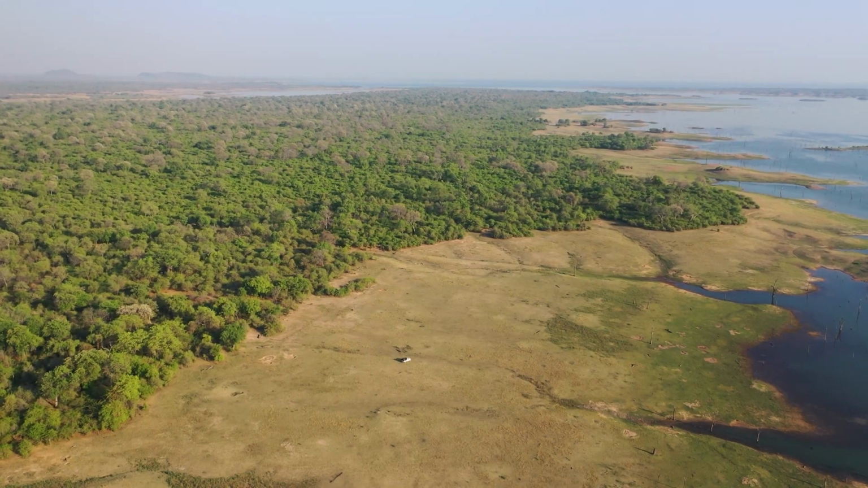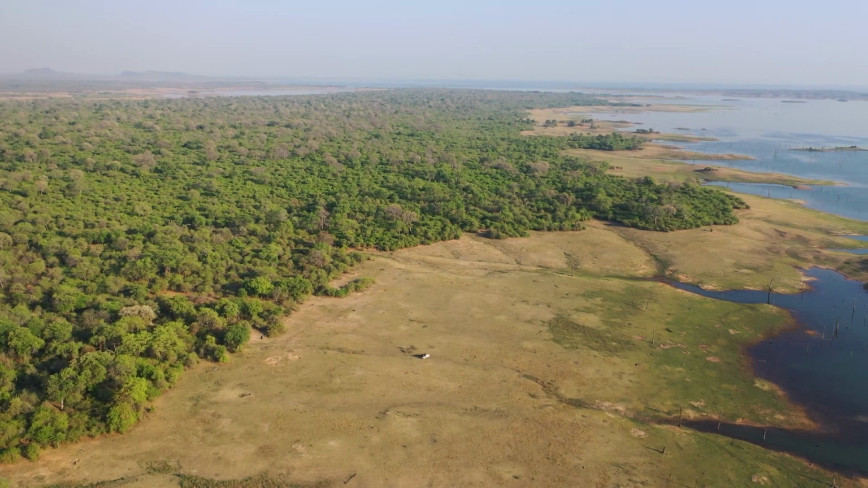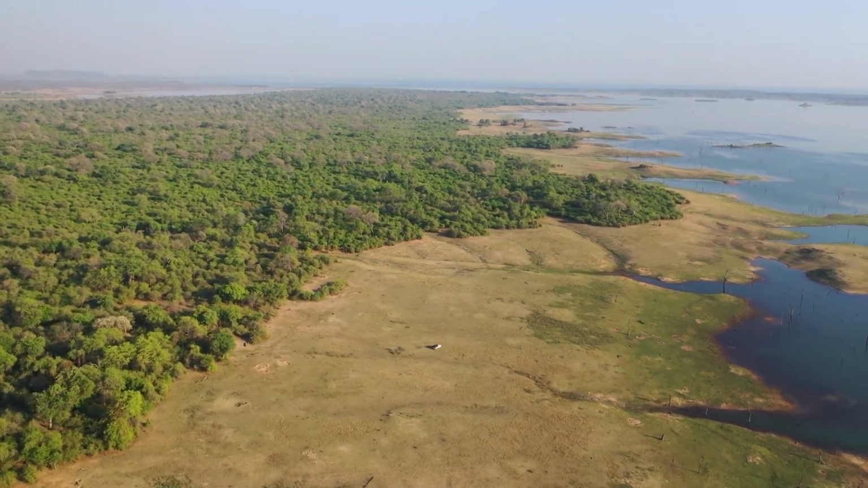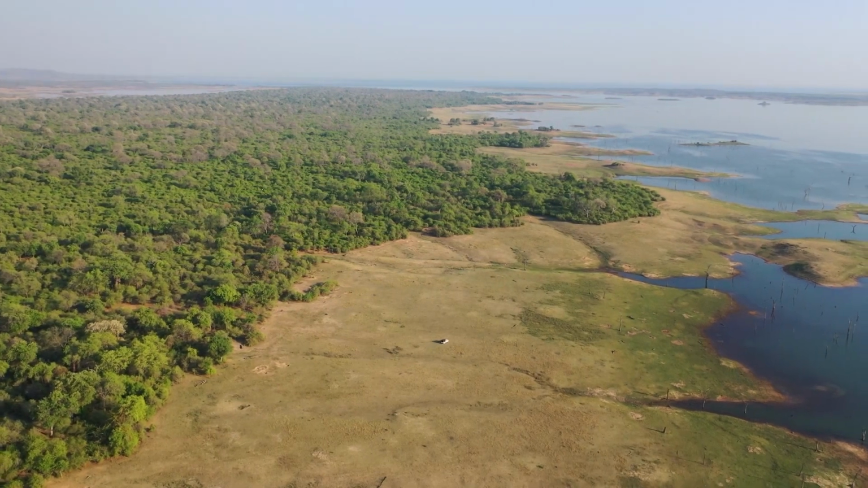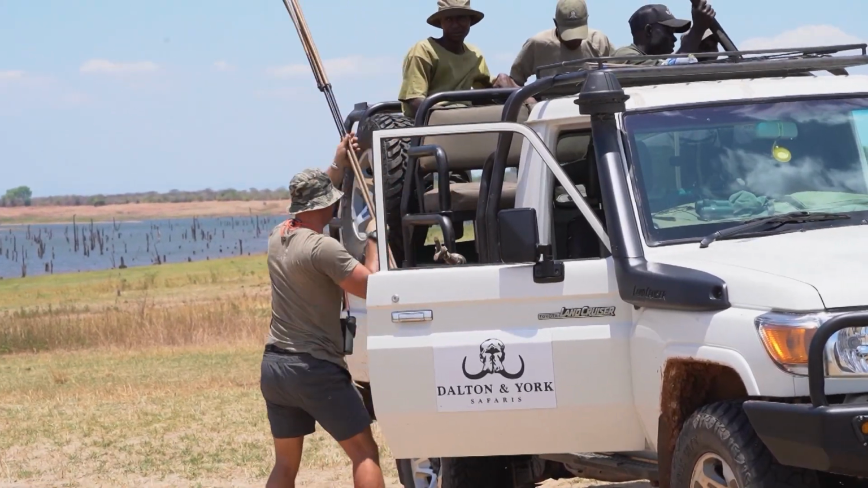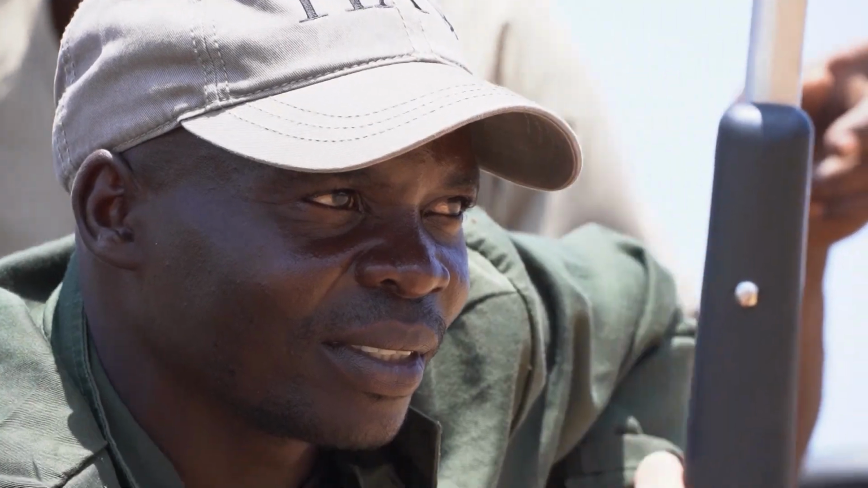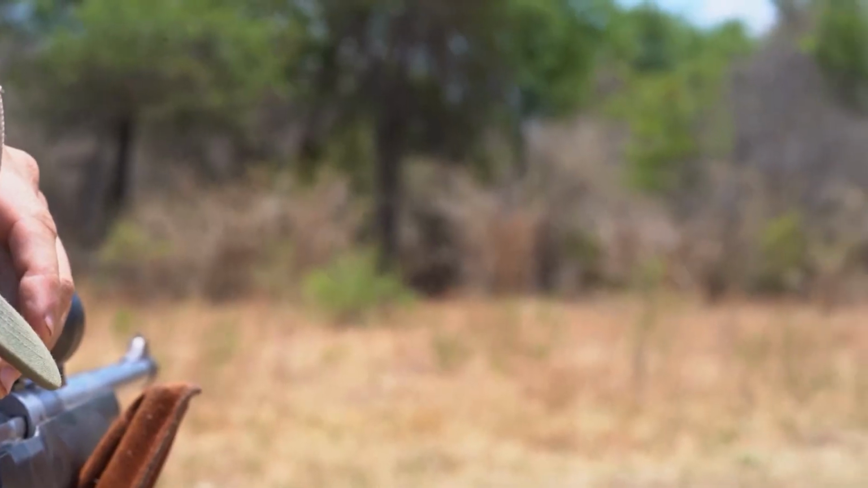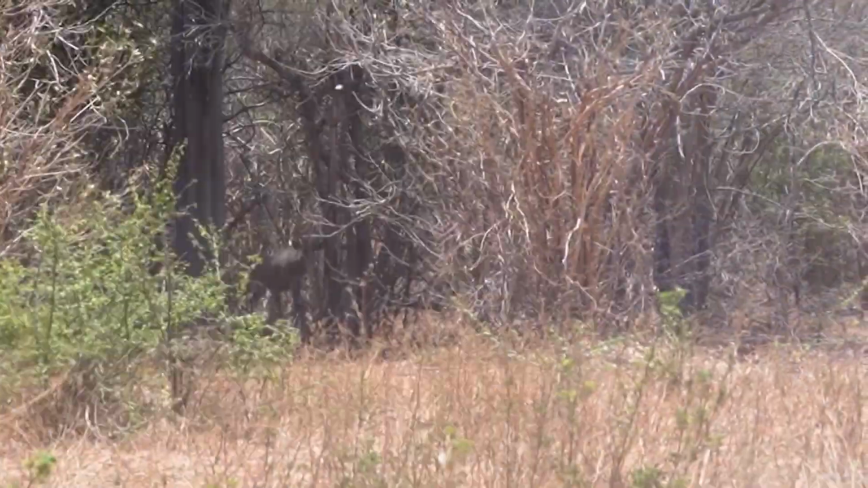So this morning the plan was to head over here to see if there were any hippos out and then maybe go get a bite to eat and have some lunch. And as we were turning around to head back to this other spot, the guy spotted this bushbuck on the edge there, and after some quick slow motion we were able to get it done.